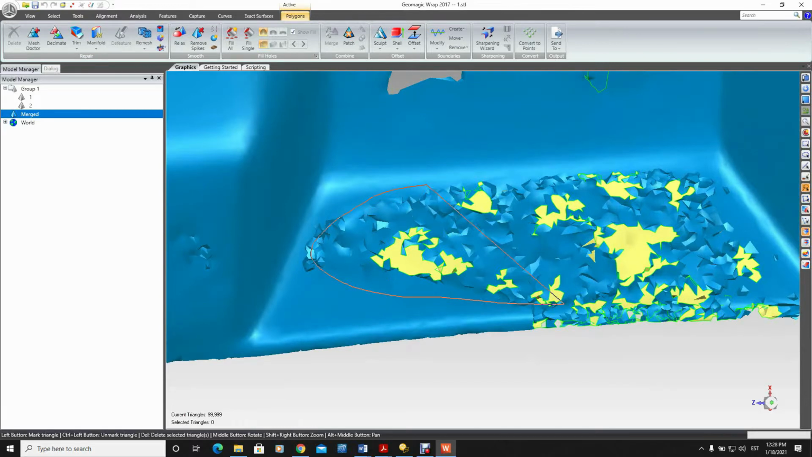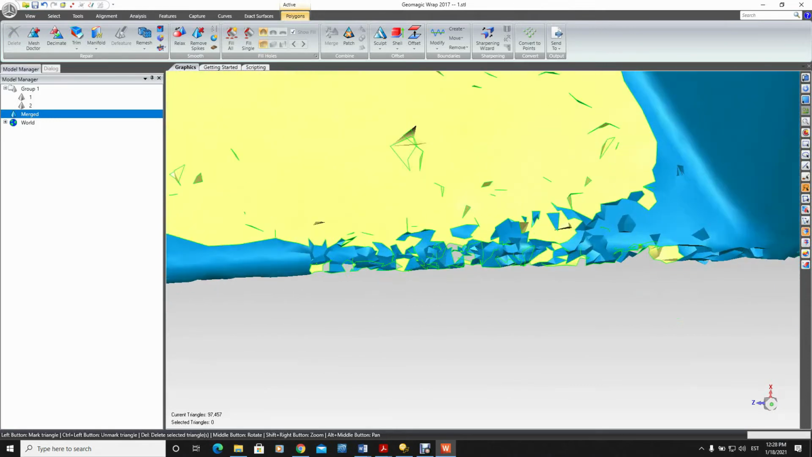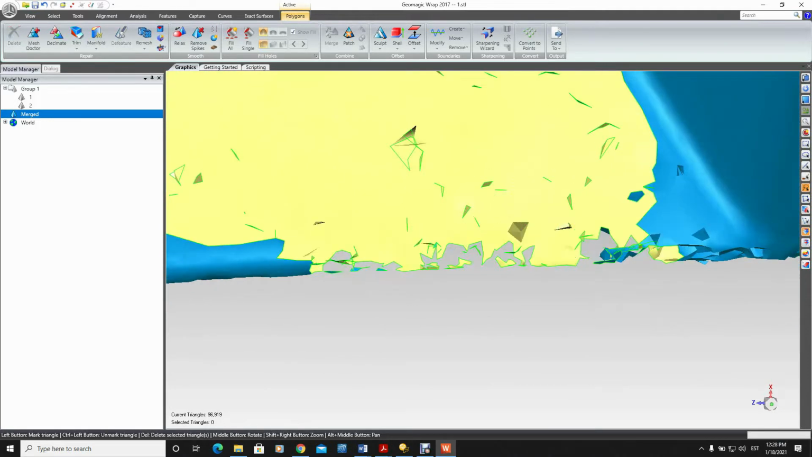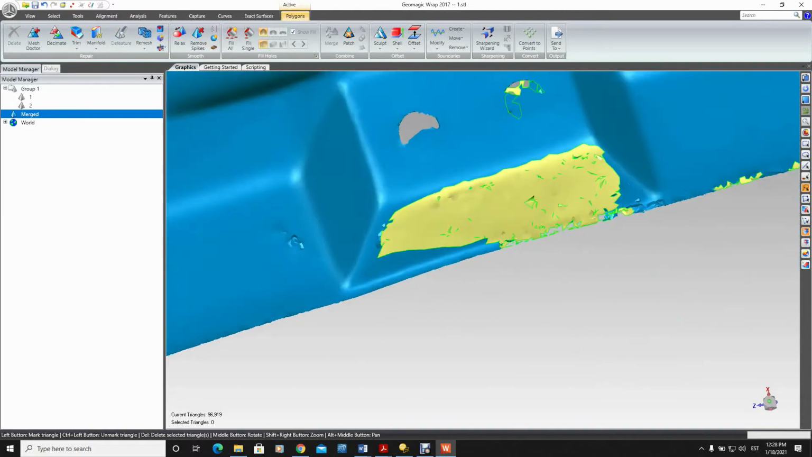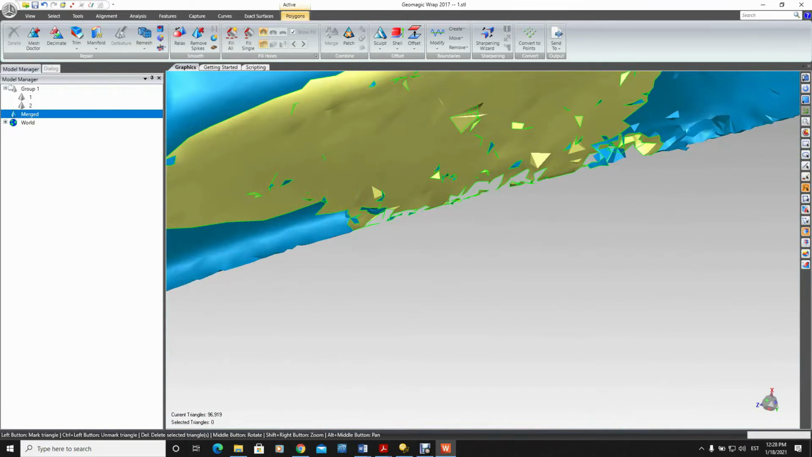So now we will use the Mesh Doctor. This is an automated mesh improvement tool, and it did take care of some of the parts, but again it failed over that location.